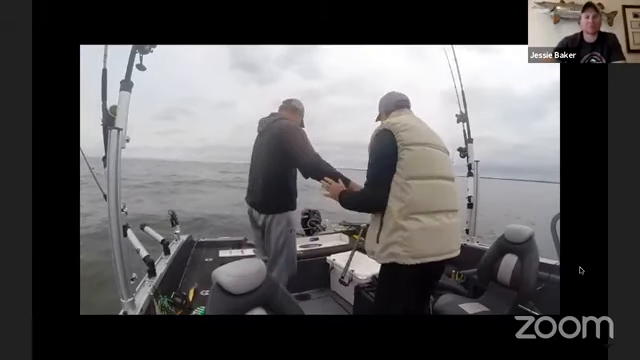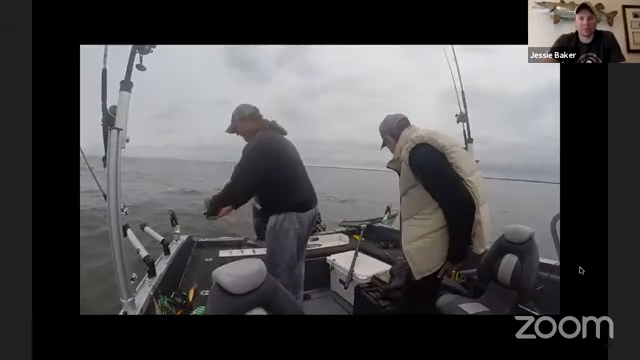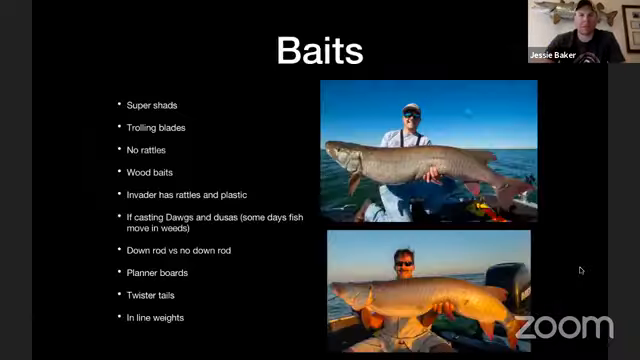That's a big fish. That's a guy from Germany. Like I said, it was his first muskie he'd ever caught. They came over and fished for a handful of days on their own, and then they weren't having any success. They got a hold of me and got him out for a fish of a lifetime.